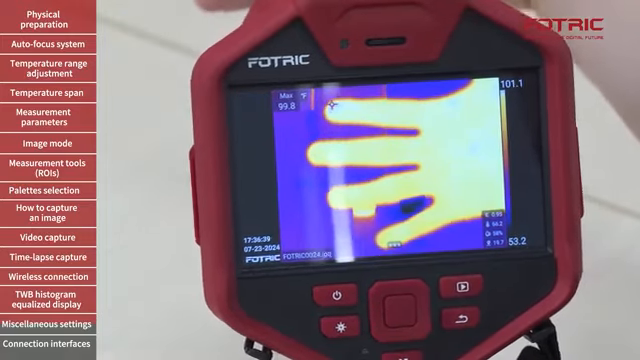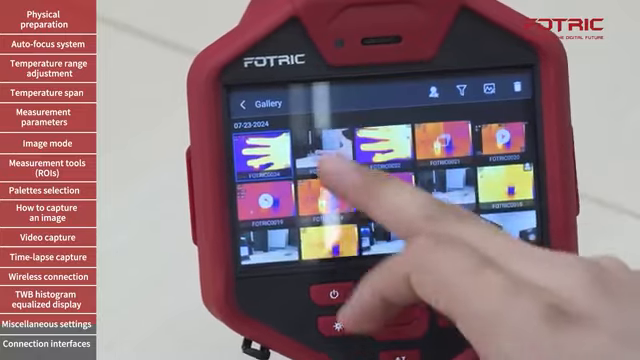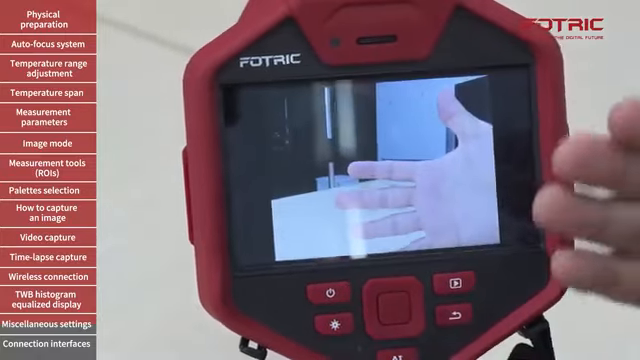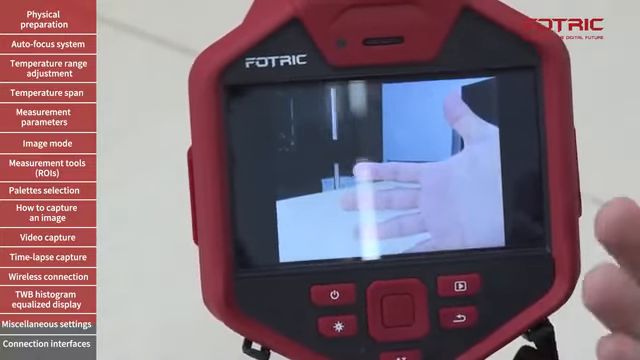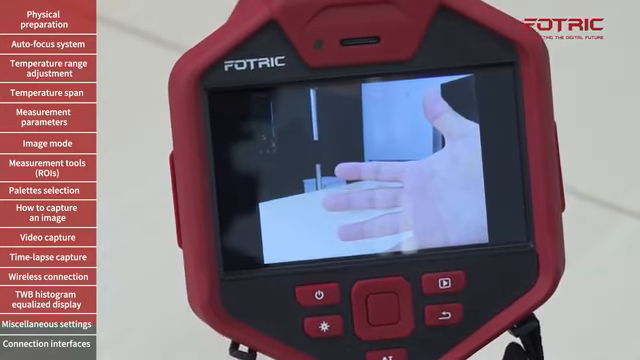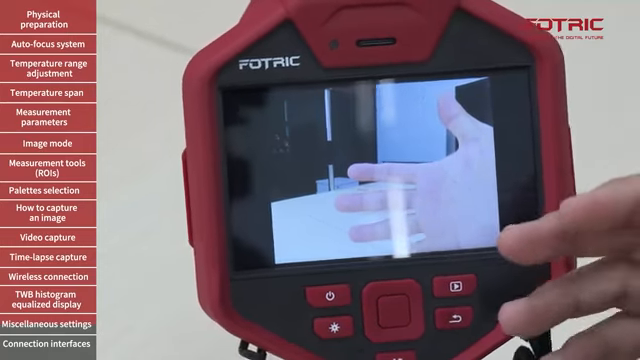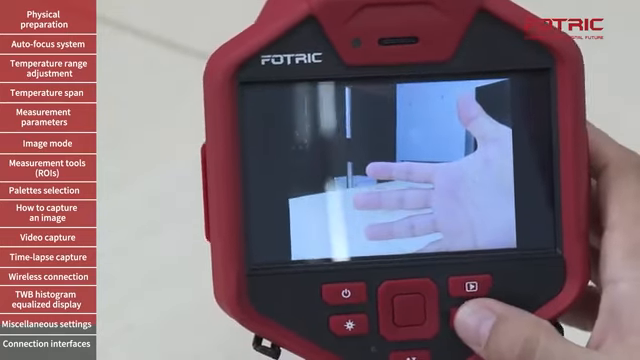You see the flash illuminating my hand. Picture is saved. And then if I go to that picture, I can get a better illuminated picture, especially when you're doing electrical panels or when you're doing machinery that is in hard to reach areas. The camera will help so that you get good pictures for your maintenance team.